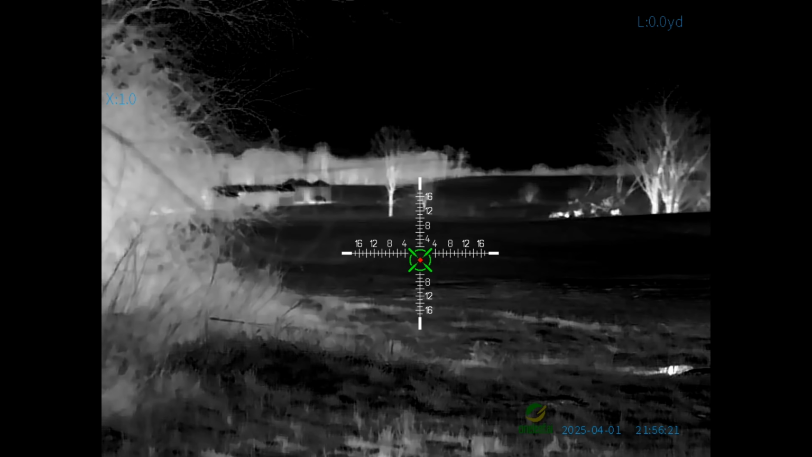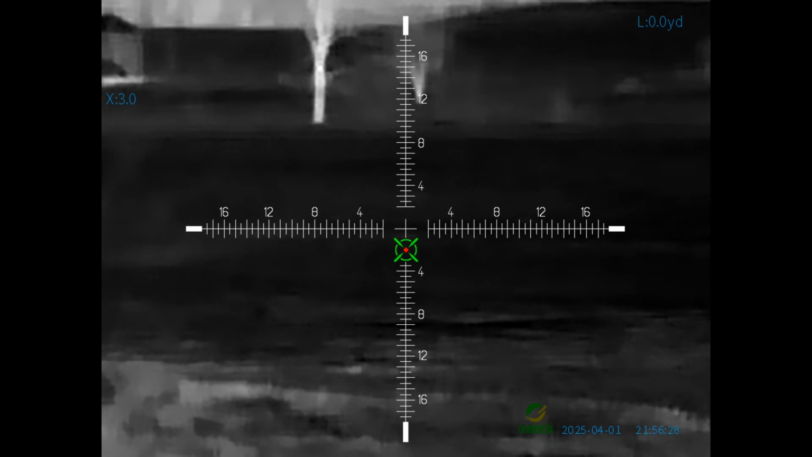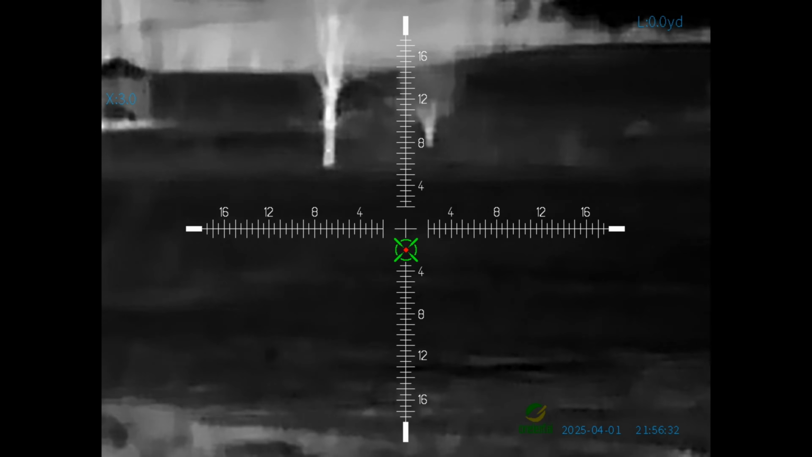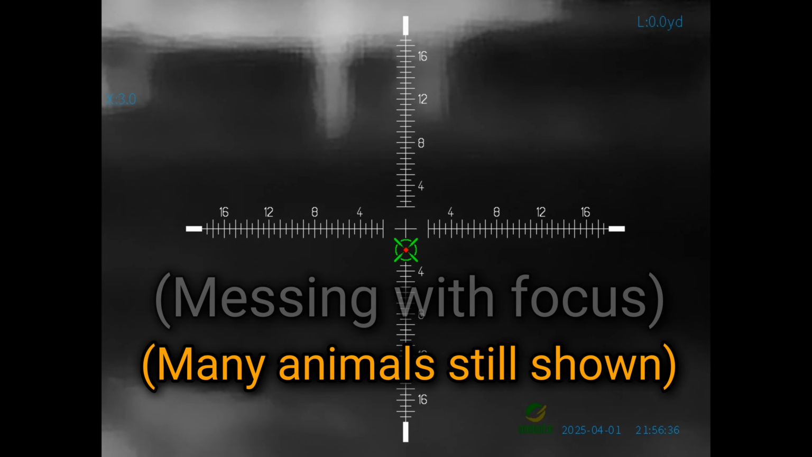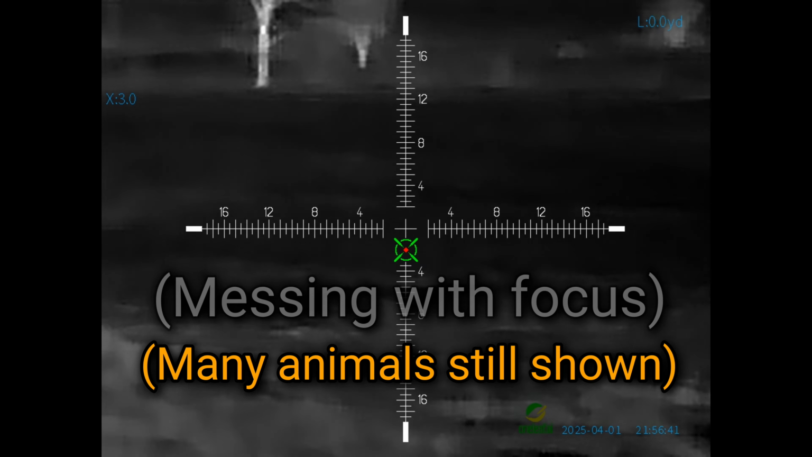Some out back there, you can see to that closest tree. That thing's out there 500 or 600 yards. And I mean, you can see out in the field well, way beyond that. I did not find much in the way of animals out in this field. I did find one small something. I don't know if it was like a rat out in the middle of the field or what.